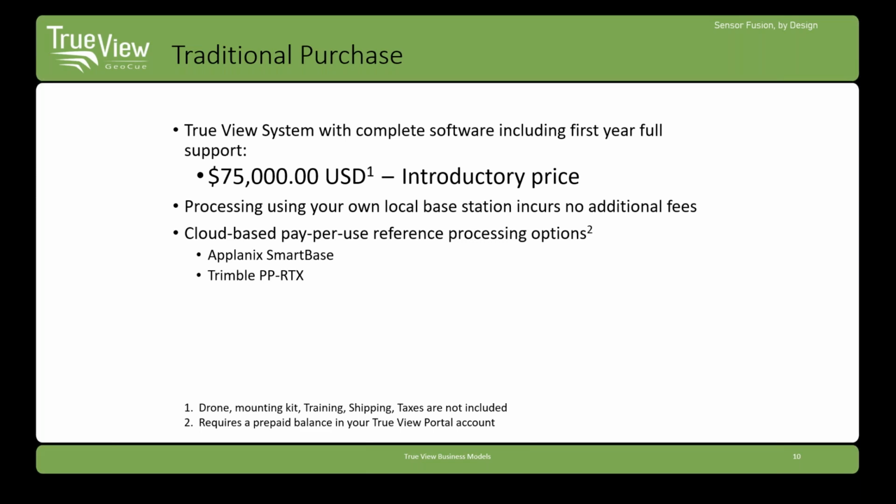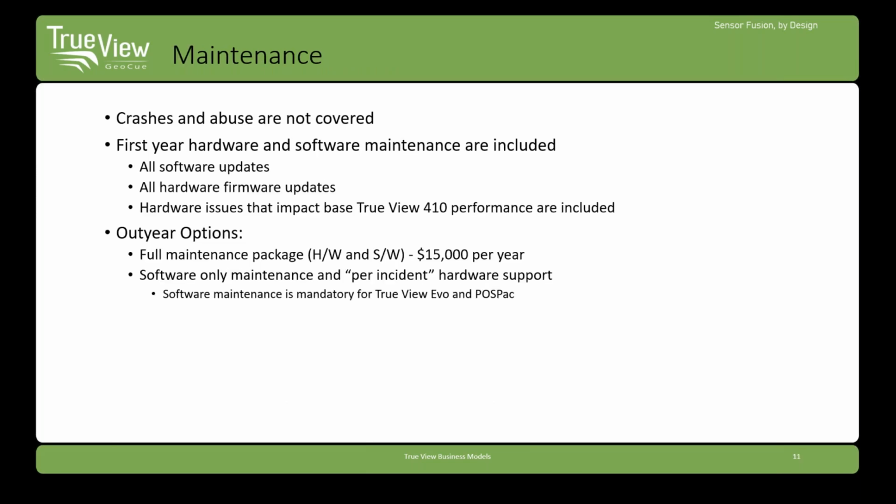New with the introduction of the 515, we'll be partnering with a finance company who can characterize the purchase of a unit over 36 months. These rates will likely not be as good as the bank, but will offer flexibility if this is the route you look to go in. The first year of hardware and software maintenance is included with the purchase system, and out-year maintenance on the system is $15,000.